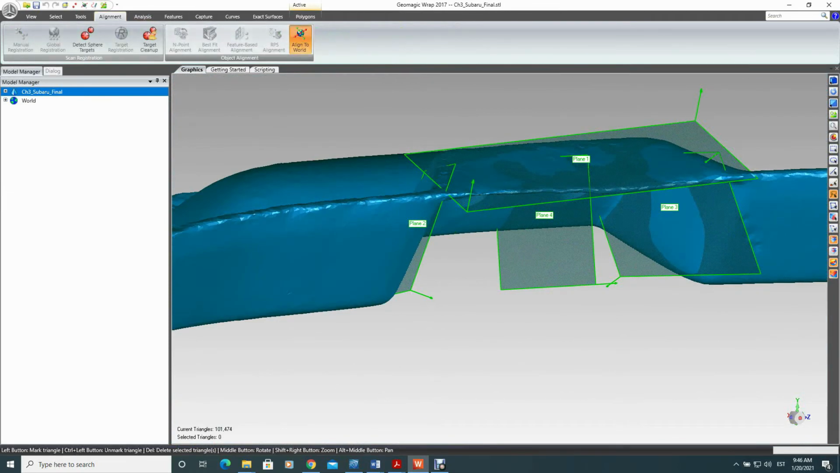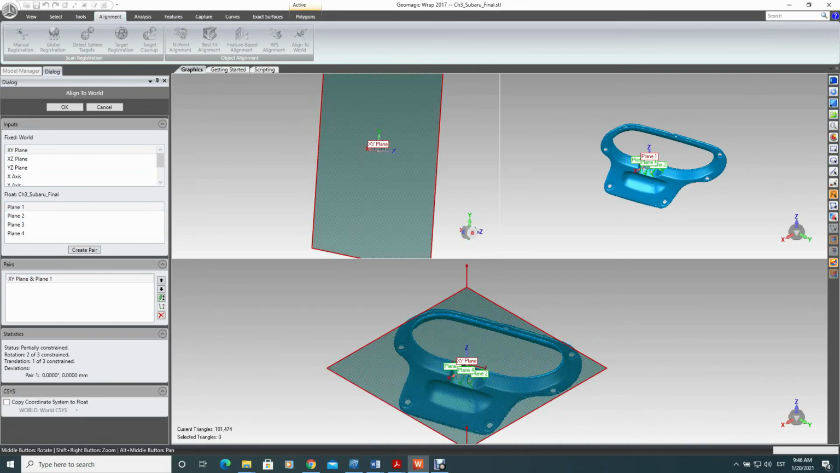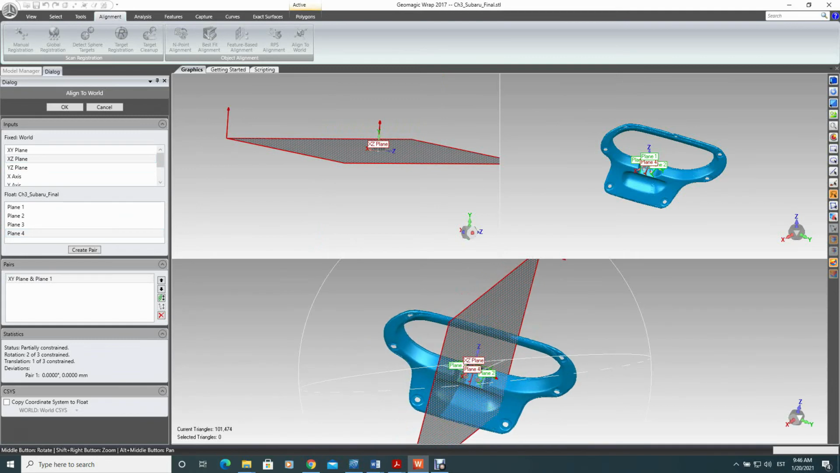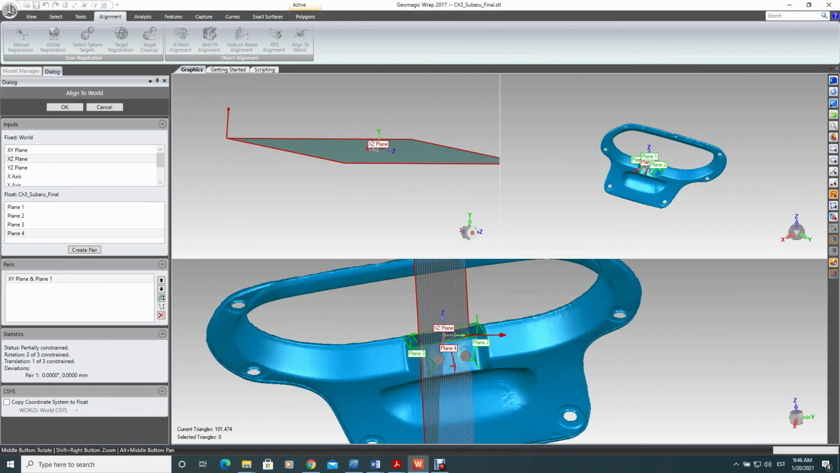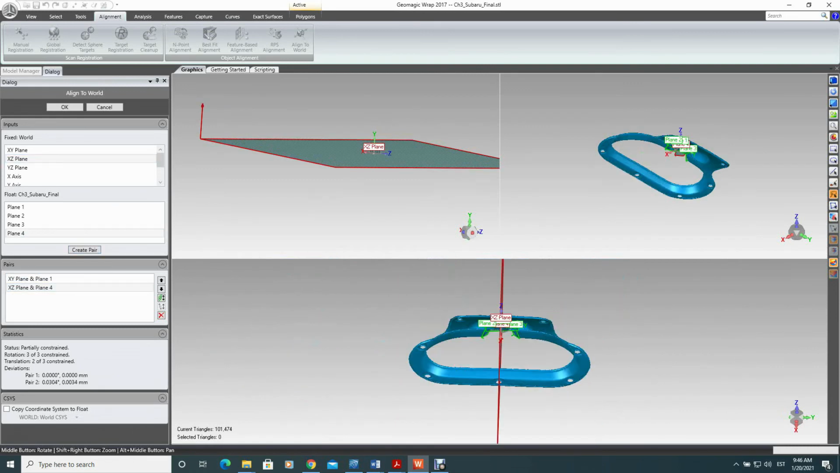And to do that, we will go to align to world. We will choose the world coordinate system XY plane. That has to be aligned with our plane number 1, and then we will take XZ plane and we will align it with the plane we created as the last one. And let's see, here we can already spot there is some kind of, let's see if we create this pair.